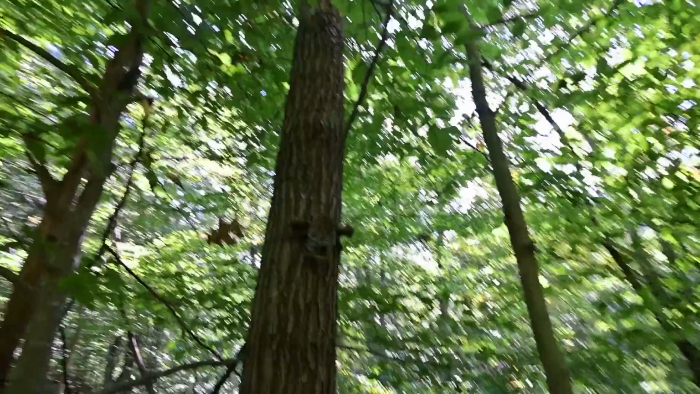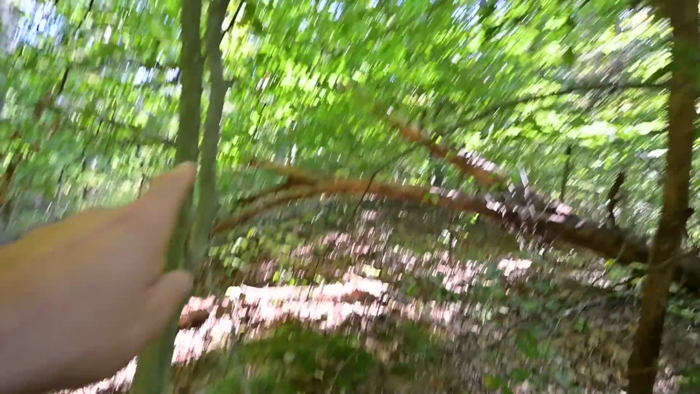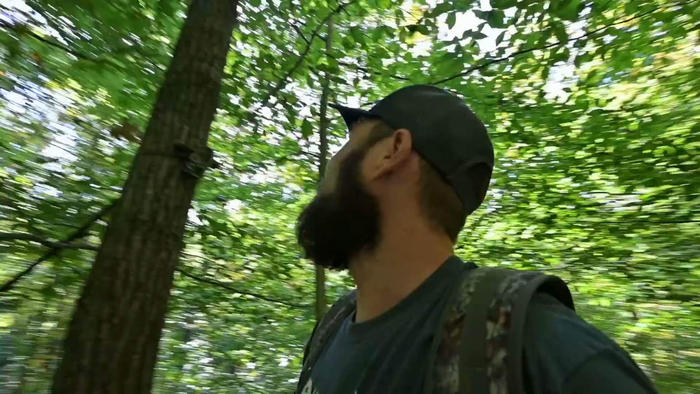That probably isn't ideal. This was just another camera I put monitoring a ridge coming down into a bottom. Nothing real special about it. Just had some bedding up in this area, and then there's a good trail coming down, and there's private crop fields way out there. Let's see what it looks like. I think this one's gonna be dead because that limb fell down in front of it.